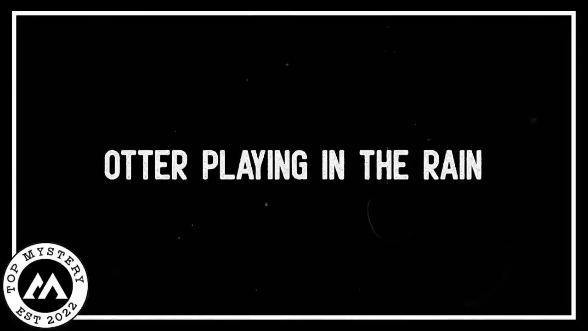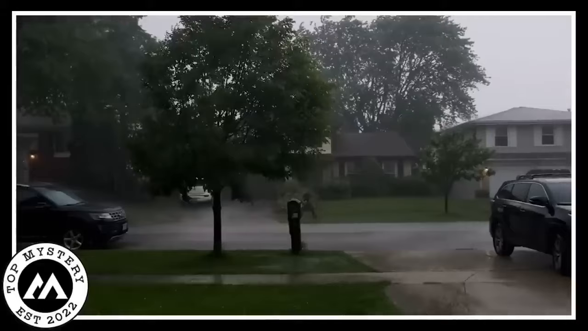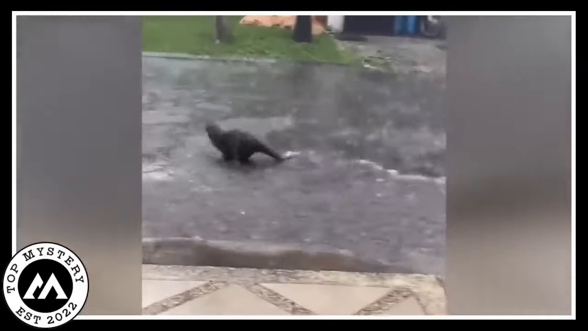Otter playing in the rain. A secret video showed something amazing in the daytime. It caught a special moment of an otter playing in the rain. The camera, hidden in the day's shadows, shared a tale of this magical otter dancing in raindrops from the sky.